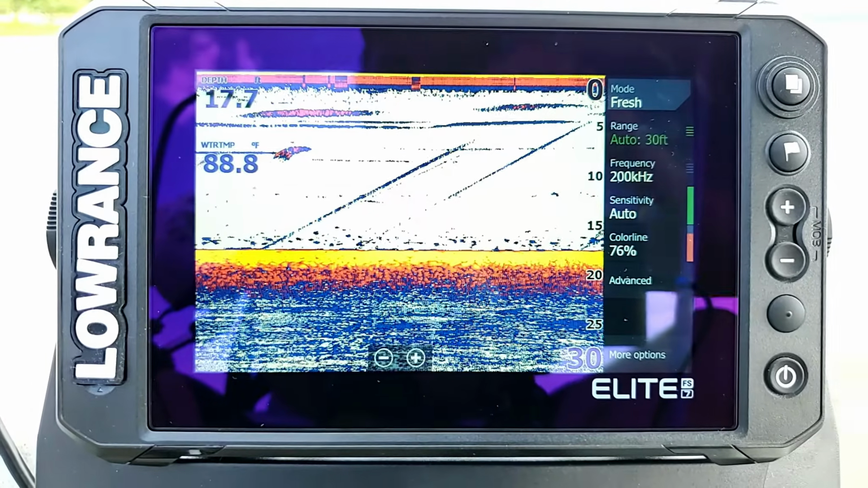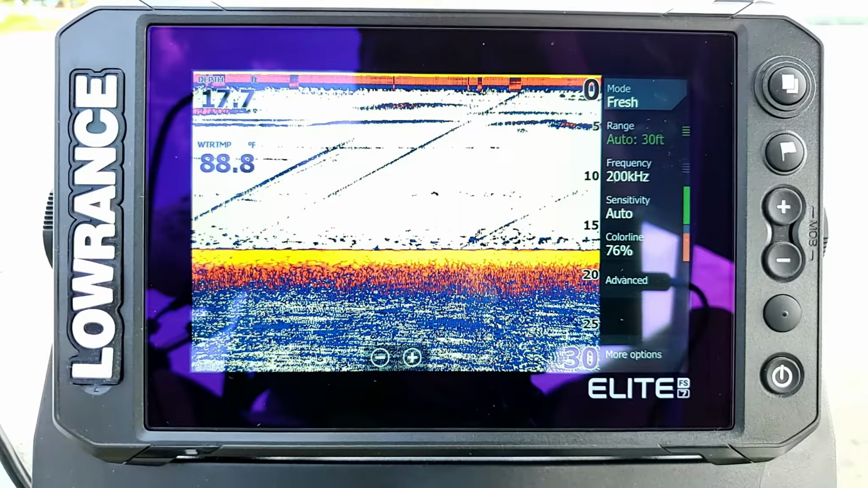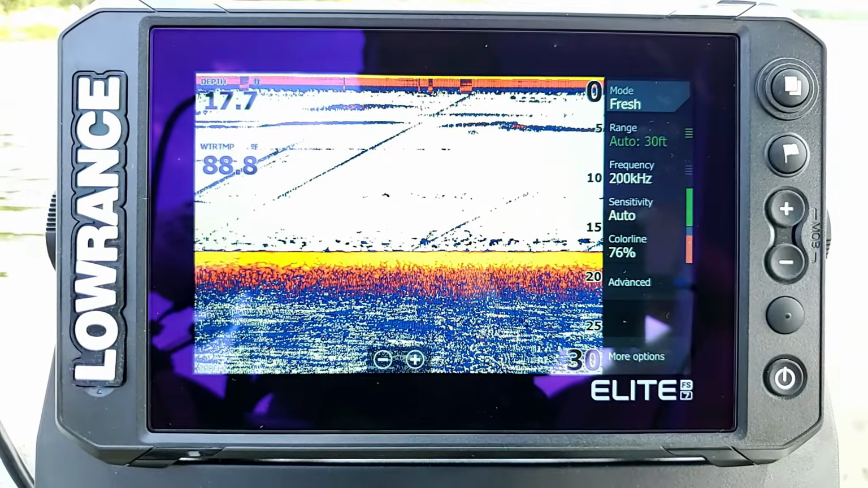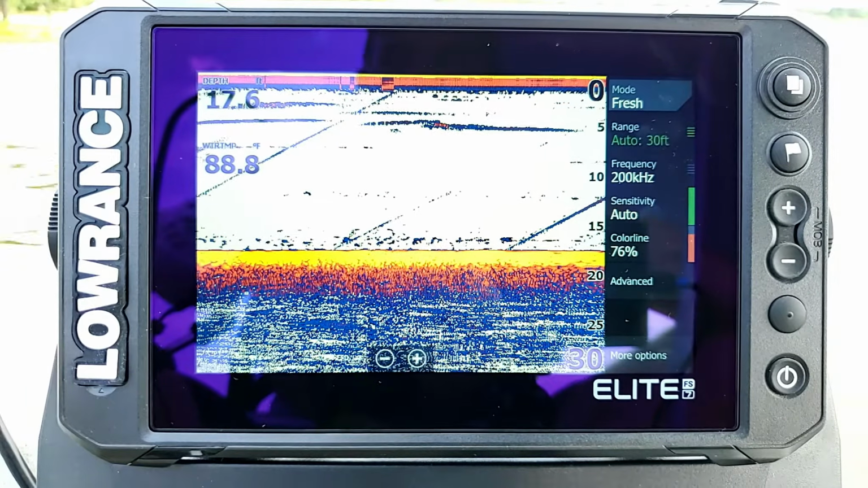So we can see here, up in the very top left-hand corner, this is where we have our overlays set. The unit will automatically default to have these two overlays already on it. So you're going to have your depth and your water temperature already there.